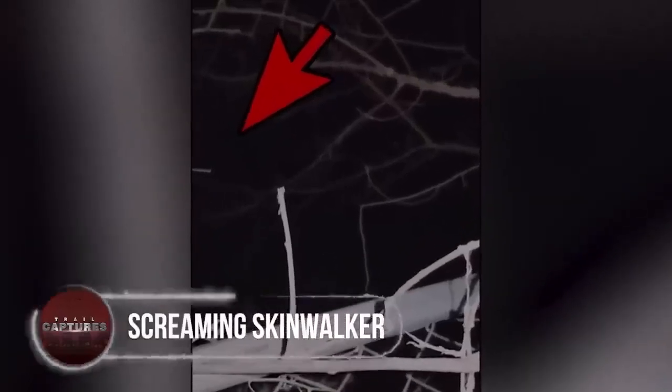Screaming Skinwalker. Oh. Maybe this scary being wasn't able to see too well in the dark and kept hurting itself in the process. A curious explorer, after hearing numerous instances of a terrifying screaming sound coming out of his friend's place, decided to check it out. While recording the video and explaining about the area, the assumedly skinwalker randomly screams, "Did you hear that?" instantly scaring him away.